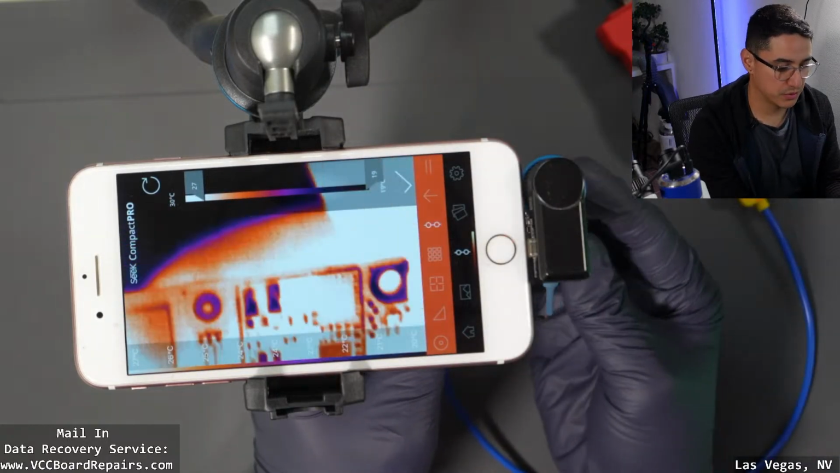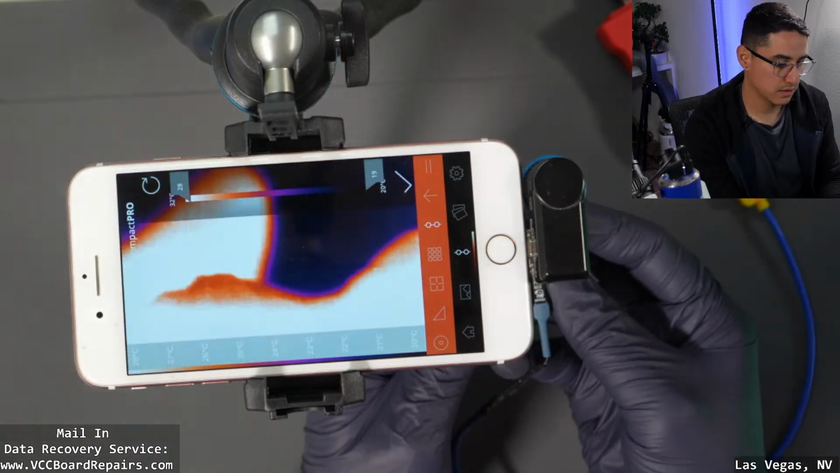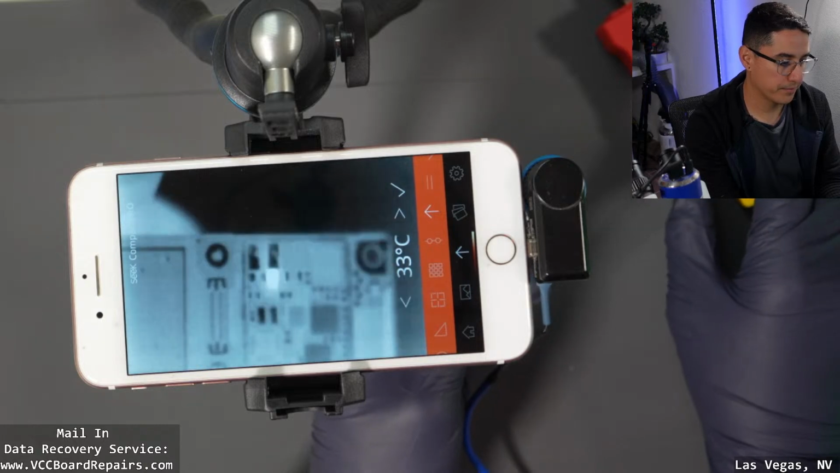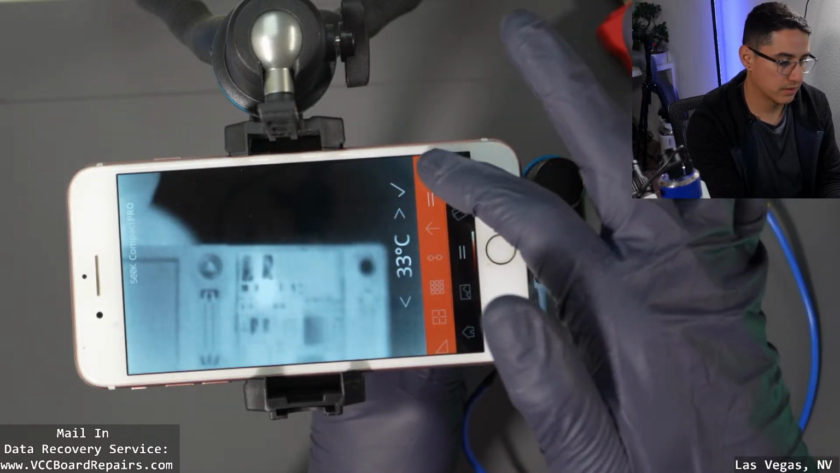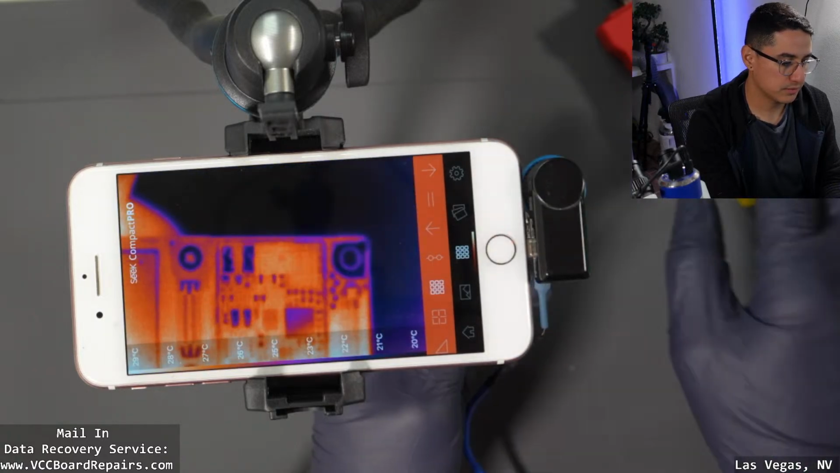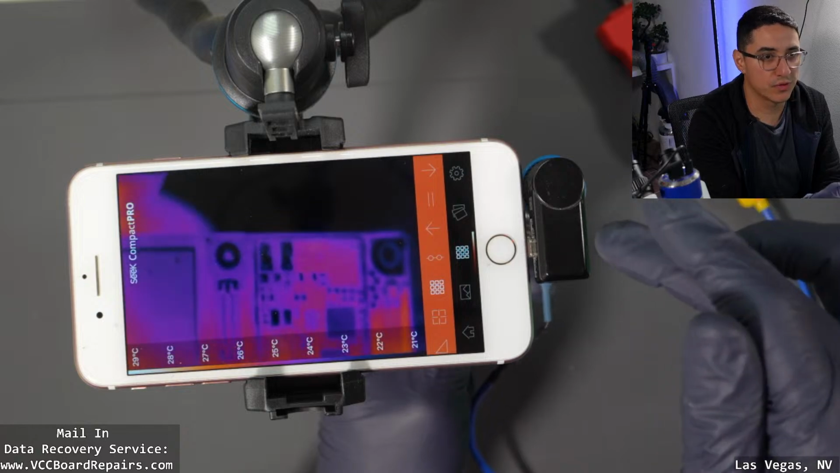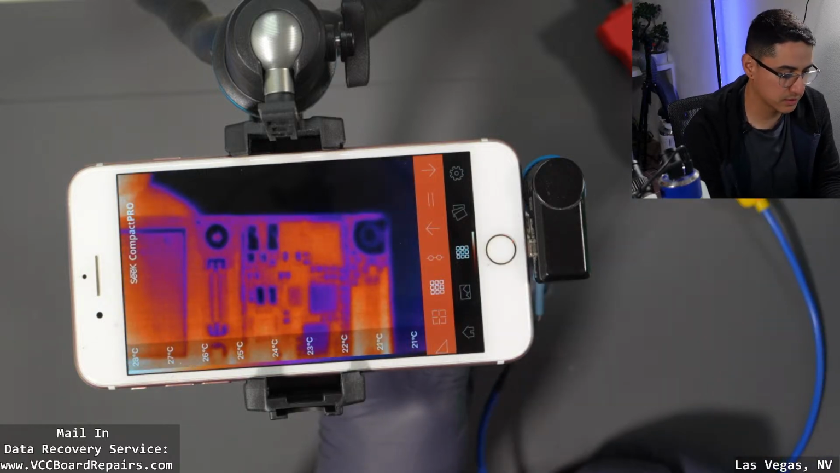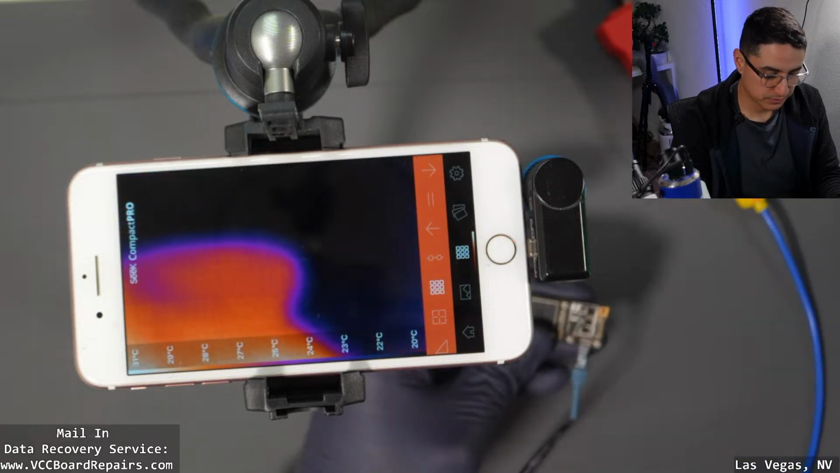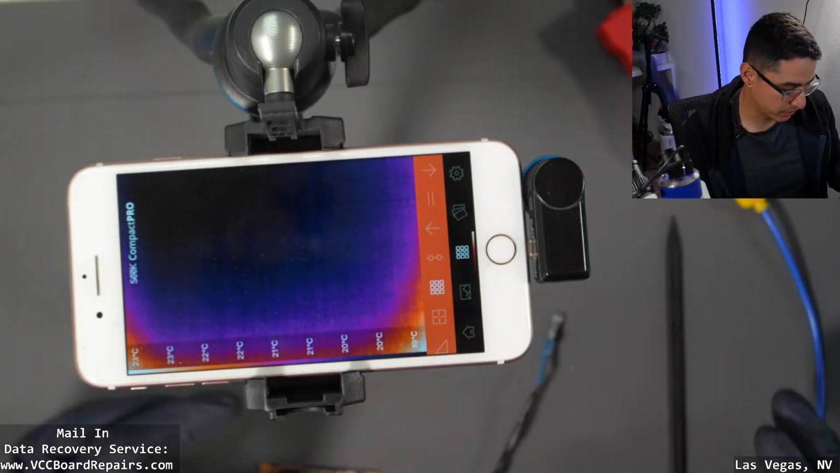So how much do you want to contrast the surroundings. I could adjust all that. But also keep in mind, this one's $450, plus the macro lens. So you have to deal with that. But personally, I think I'll still stick with the Compact Pro.